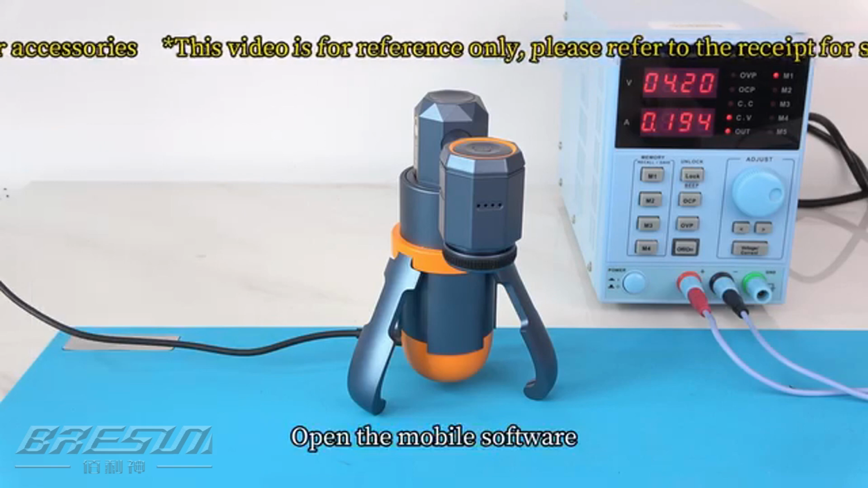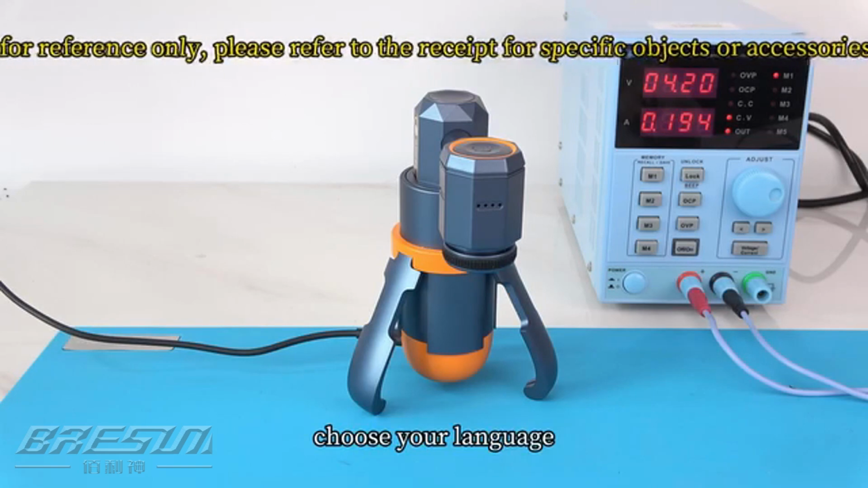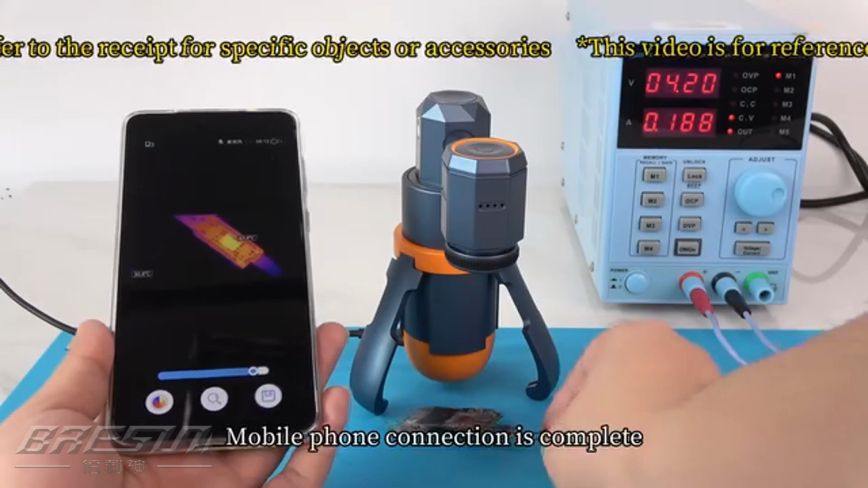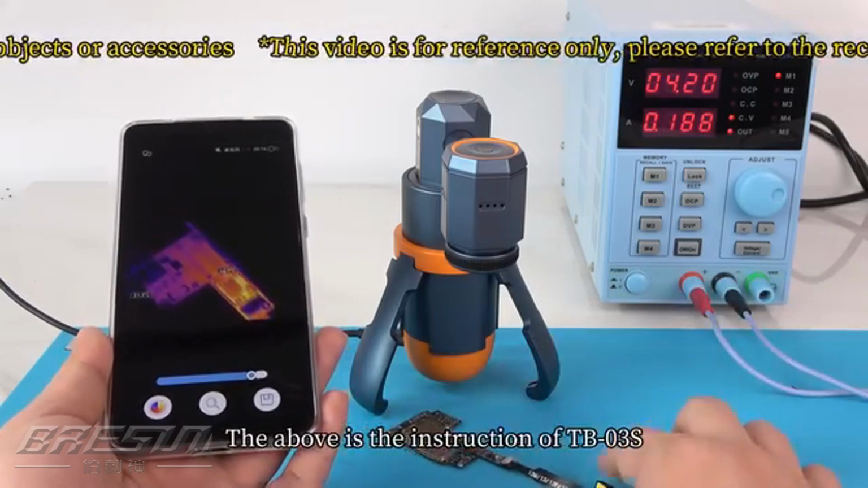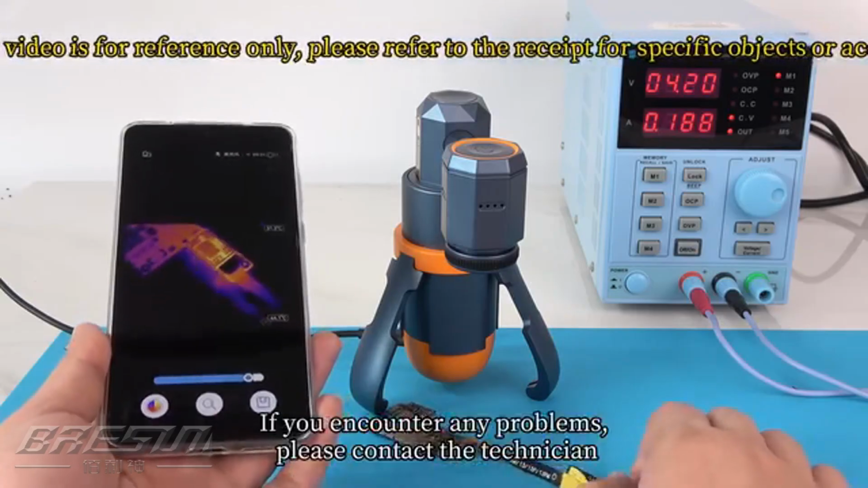Open the mobile software. Choose your language. Mobile phone connection is complete. The above is the instruction of TB-03S. If you encounter any problems, please contact the technician.